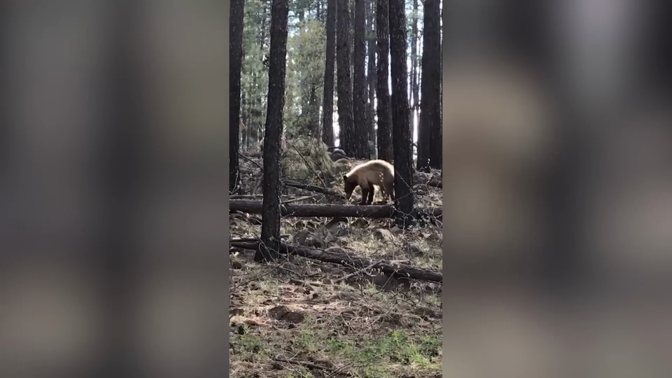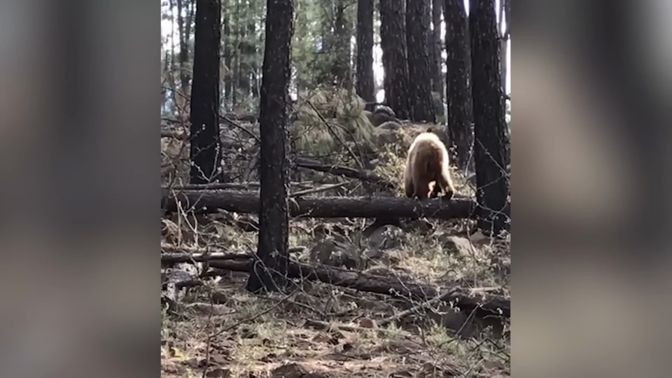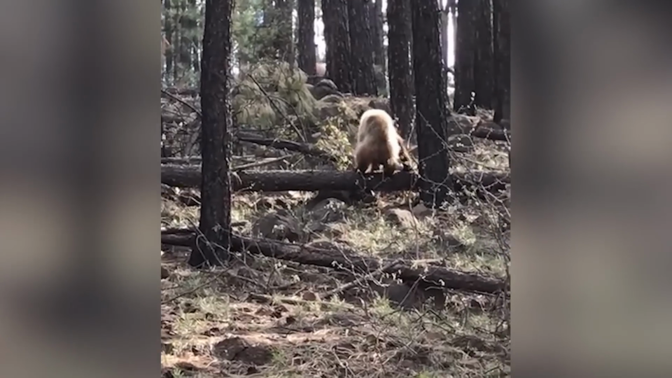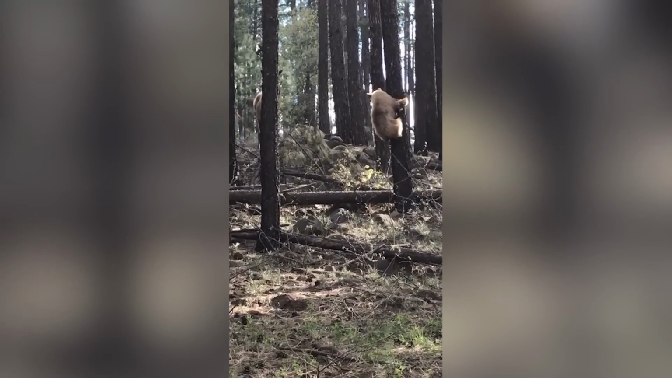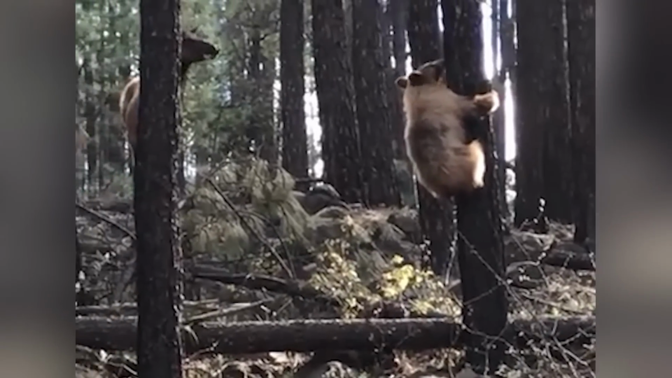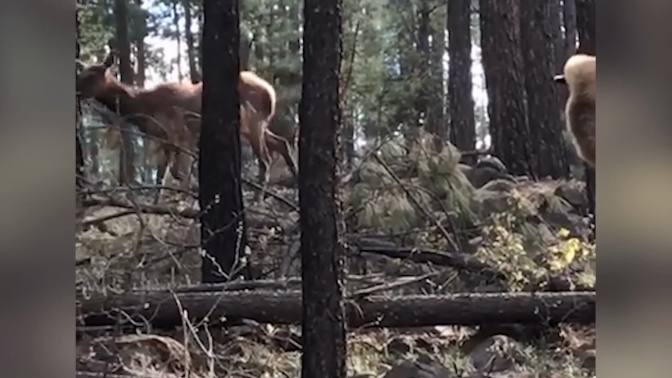This camera caught the sight of a cub looking overly interested in something under the tree. Oh, there's a baby elk up there. We quickly realize the bear is actually attacking a scared animal who calls out for help. Having heard the pleas for aid, a fully matured deer quickly arrives at the scene and proceeds to gallop towards the bear.